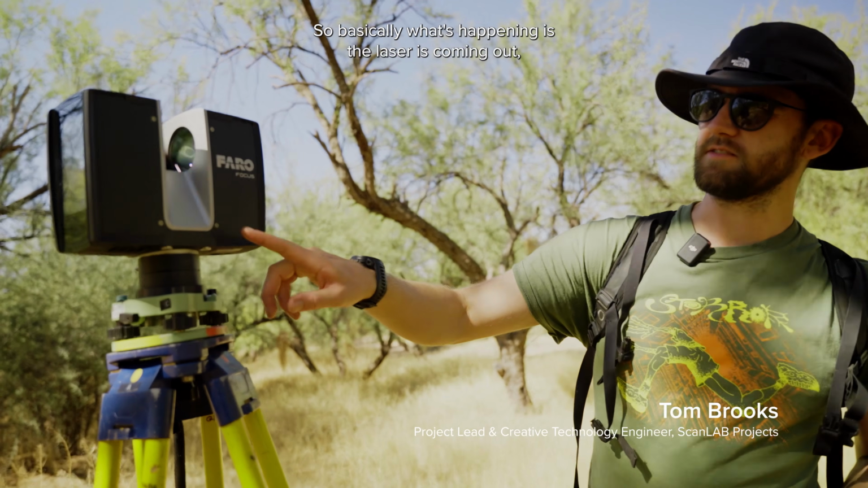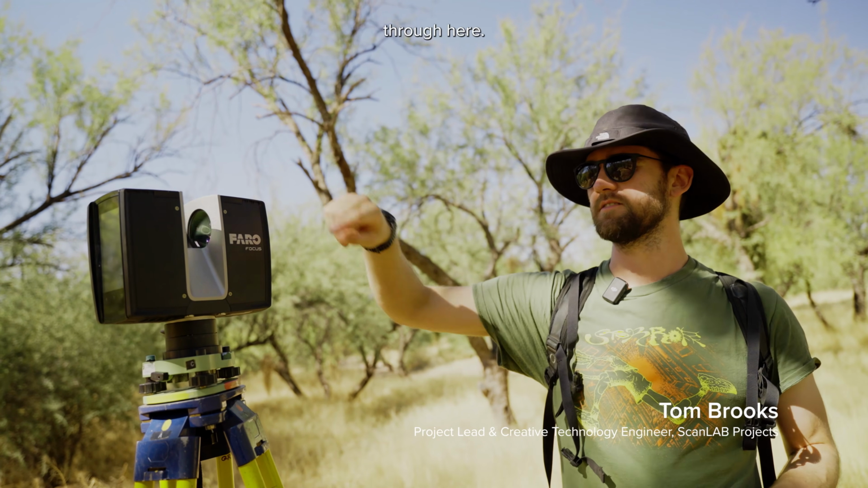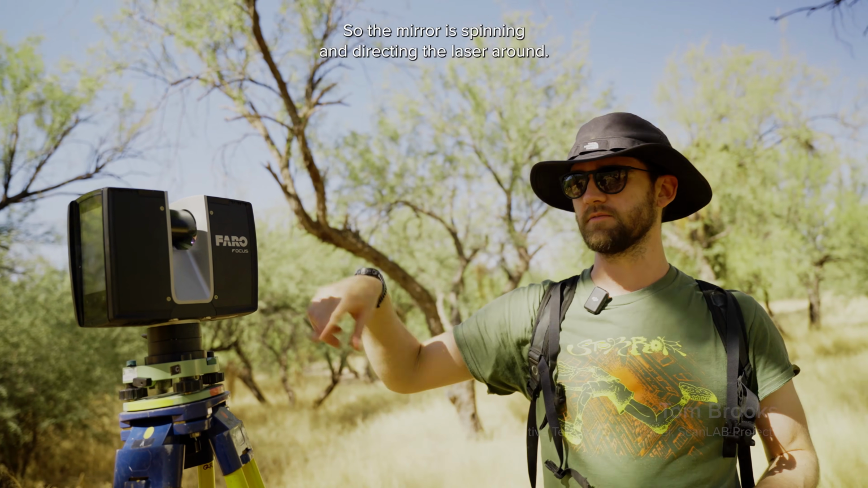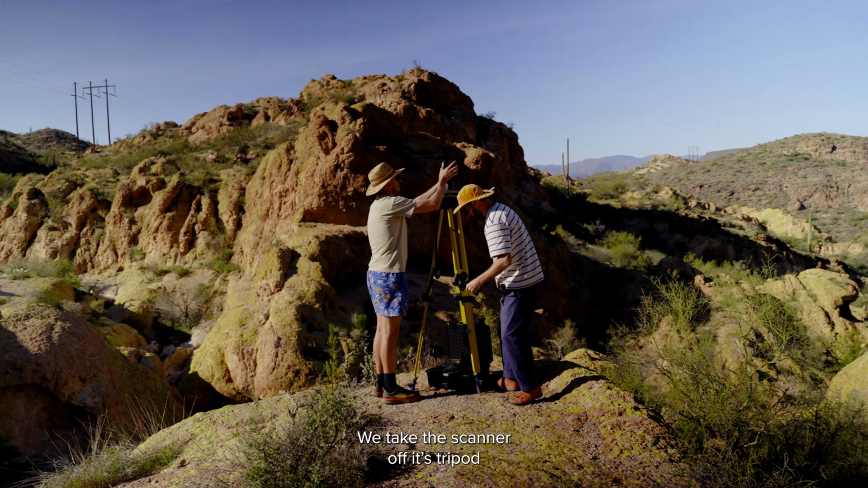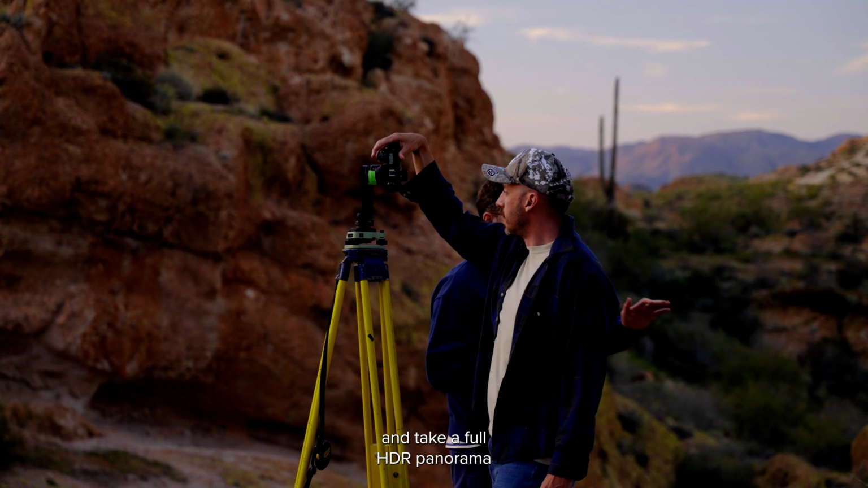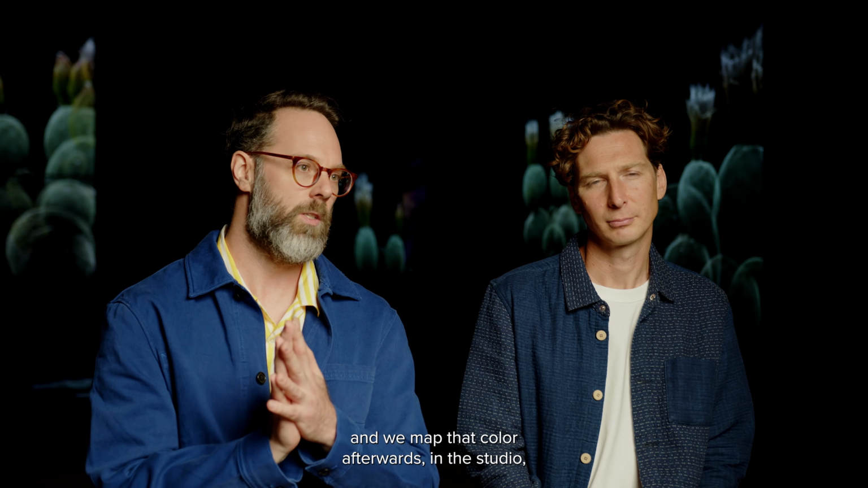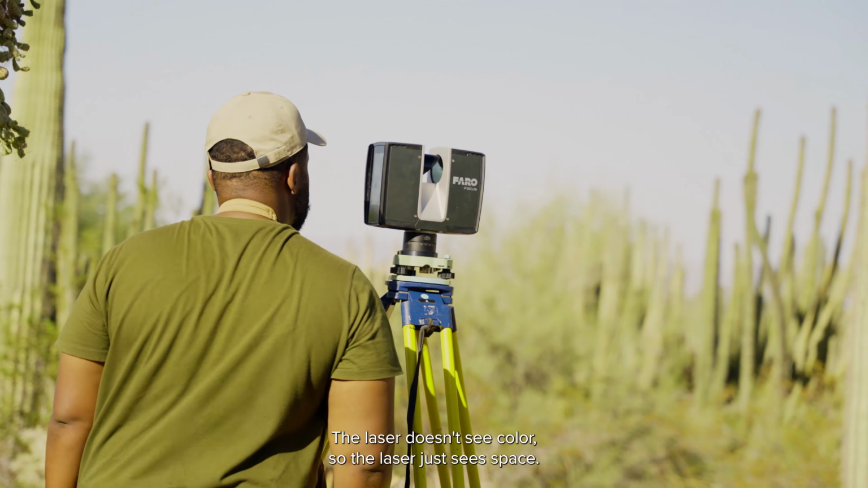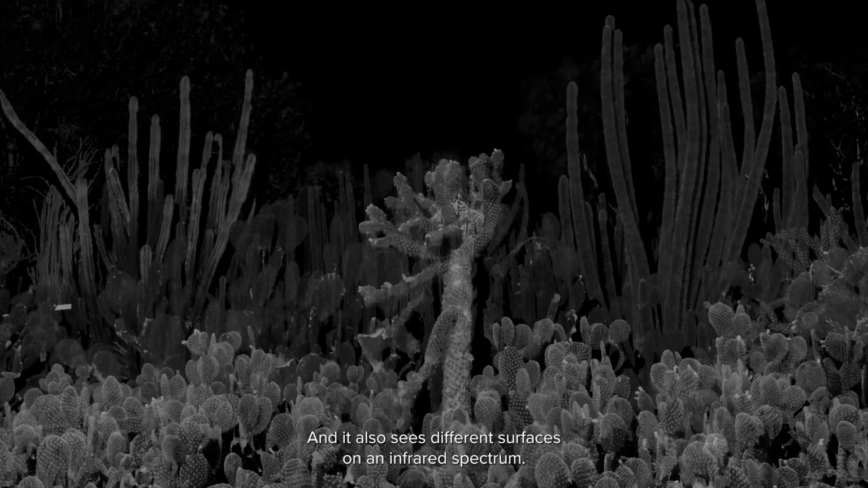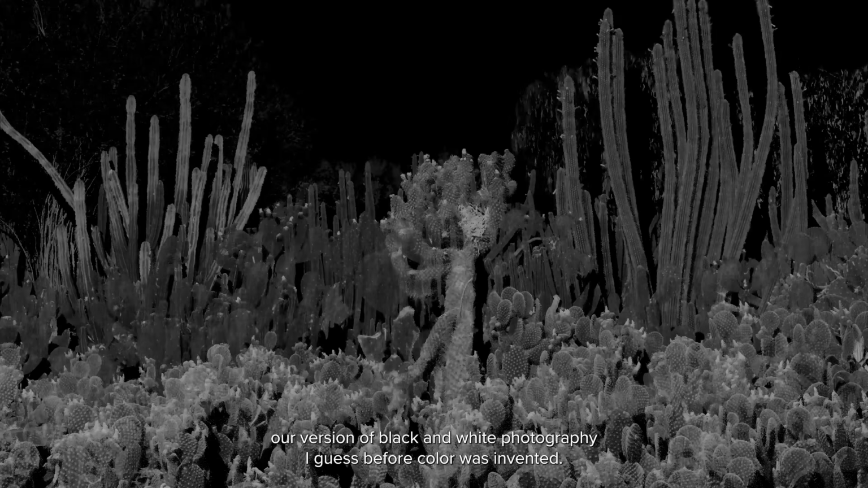So basically what's happening is the laser is coming out through here. The mirror is spinning and directing the laser around. We take the scanner off its tripod, place a camera in the same exact spot, and take a full HDRI panorama, and we map that color afterwards in the studio onto the scans. The laser doesn't see color. The laser just sees space, and it also sees different surfaces on an infrared spectrum.